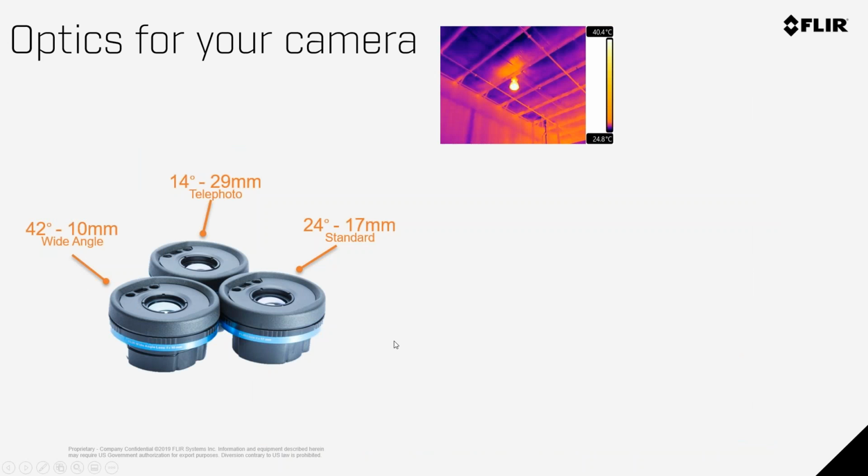What are some more basic ways of improving resolution? Optics. Now, sometimes you might want wider field of view, so we have wide-angle optics. Then we have the standard field of view, which is the 24-degree optic, and the telephoto view in this case is the 14-degree optic. Infrared optics are much more expensive than visual camera optics. So we actually have to put in separate optics per camera. We just can't do a telephoto or a wide angle within the same chassis. It becomes cost prohibitive to do that.